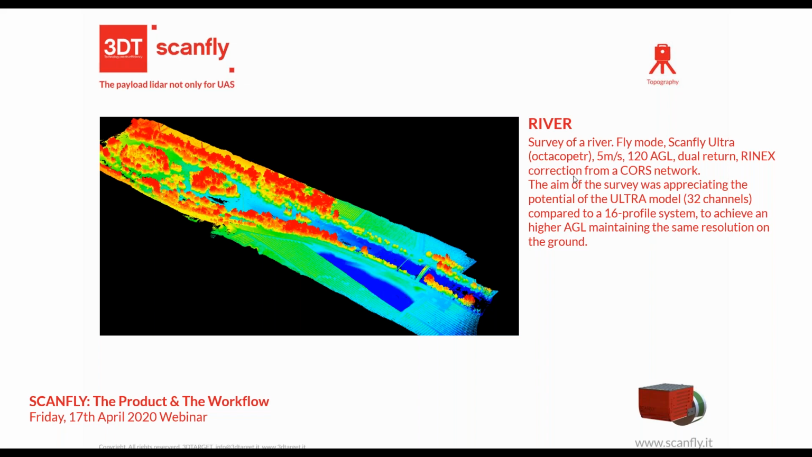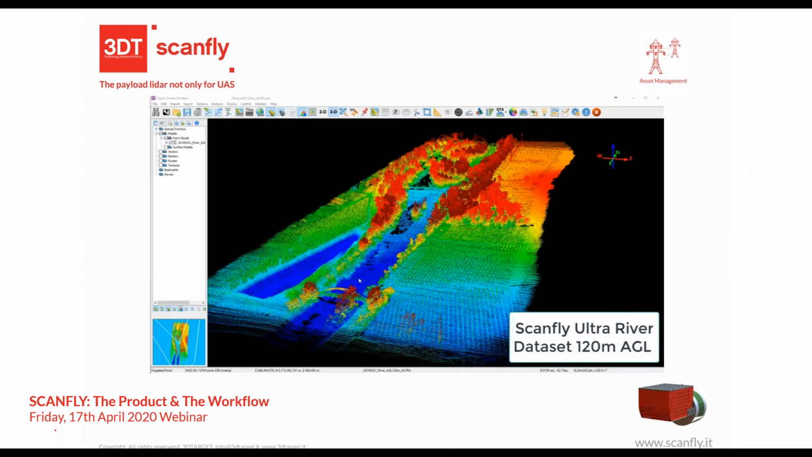Here is a survey of a river example using Scanfly Ultra. So we can move up to 120 meter AGL. Consider that the distance between the Scanfly and the ground is 100 meter, but you can go up to 140, 150 recommended AGL, and you need to consider that that is the maximum distance.